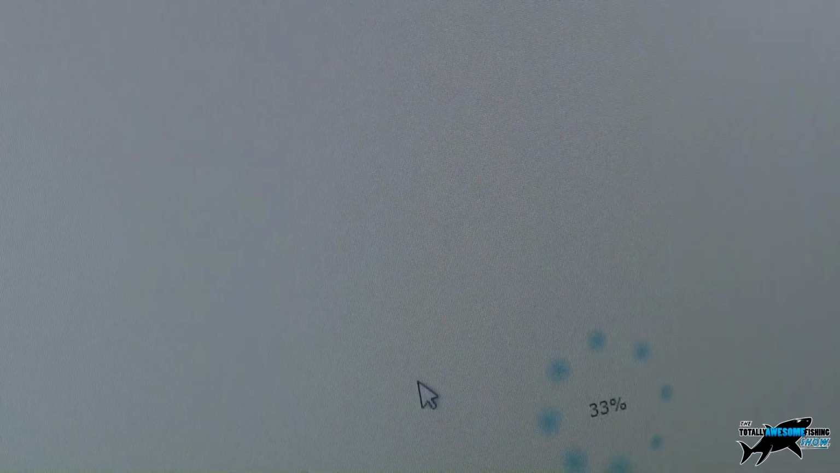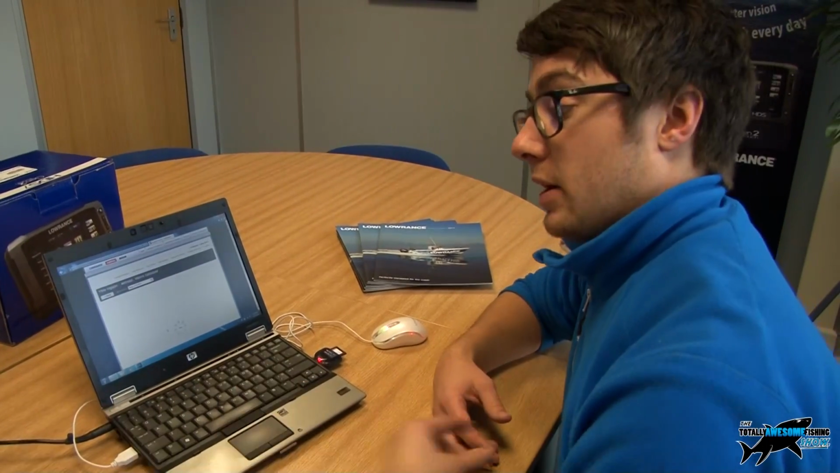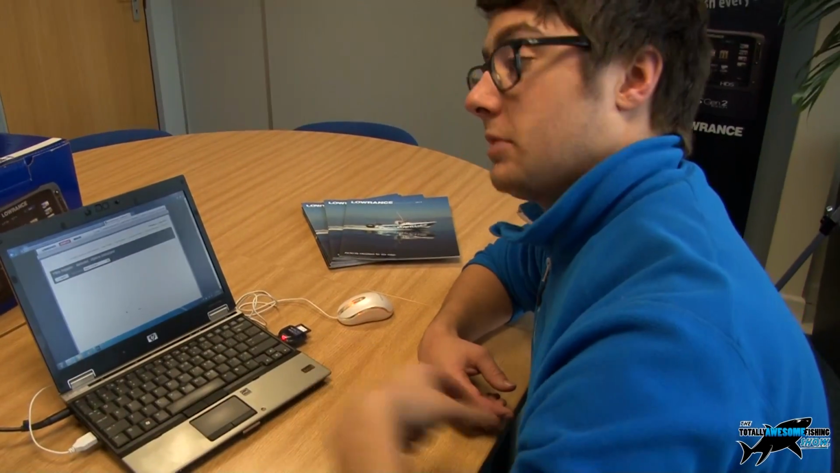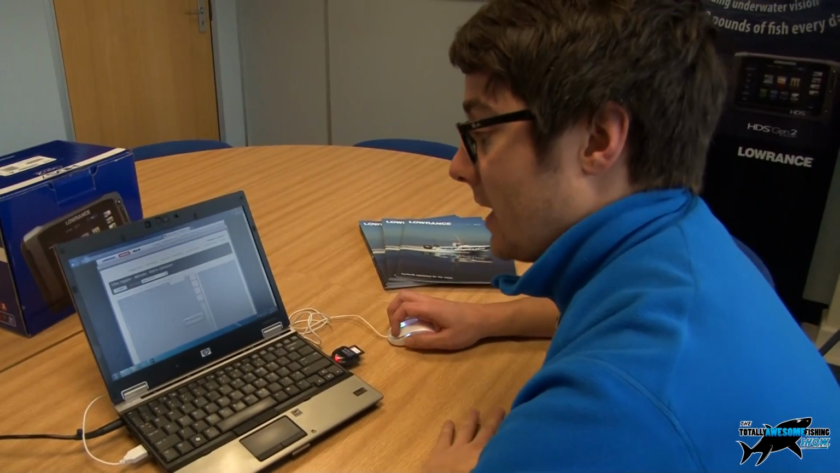So this was done not doing the proper survey pattern. This was just done as going out over one part of the lake, coming back home, going over to another part of the lake the next day, fishing, coming back, and just slowly building that map piece by piece.